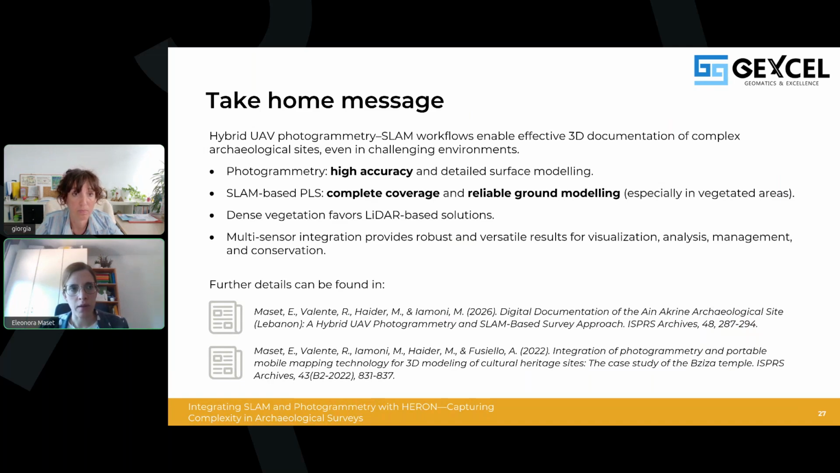Well, for sure, I think that these two case studies, the case study of Bziza and Ain Akrine, show that these hybrid photogrammetry and SLAM surveys enable effective multi-scale documentation of large and morphologically complex sites, even under challenging environmental and logistical conditions. And the two techniques, I think, are complementary. Photogrammetry ensures high geometric accuracy and detailed surface modeling, while the portable laser scanning guarantees complete spatial coverage. And if you also need reliable ground modeling in vegetated areas, you need such an approach.